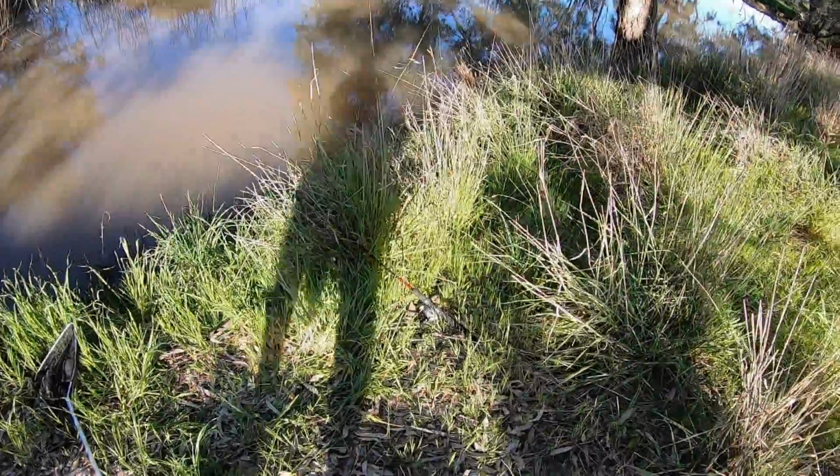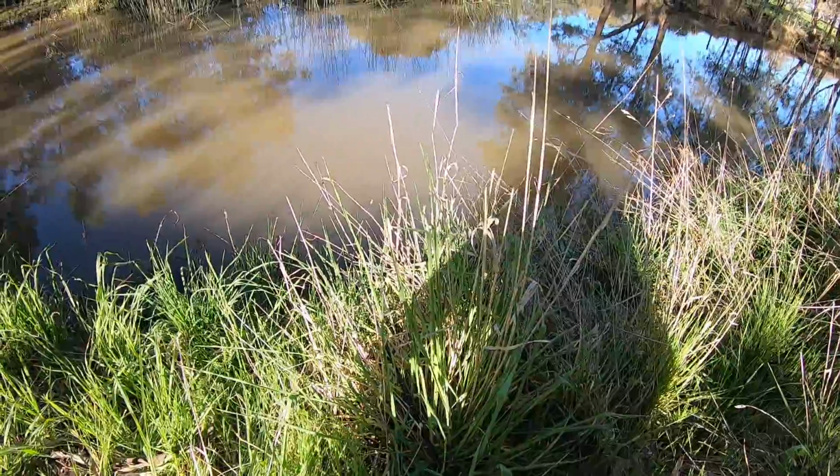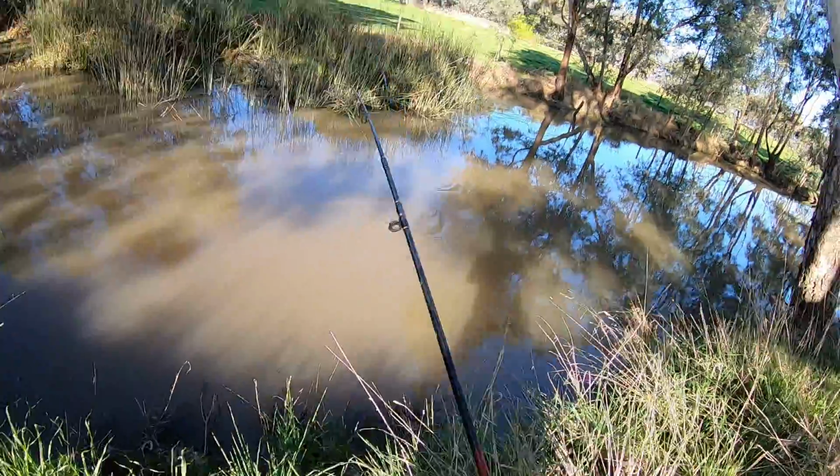Give me a nibble on this rod. Here we go. Come on, come on, come on. Something's sucking on it. Got him. Oh, you gotta be joking.